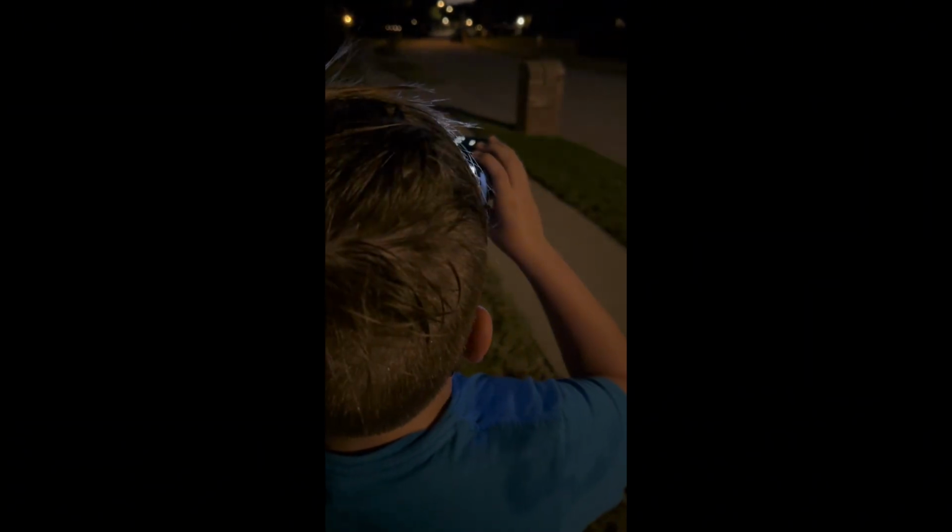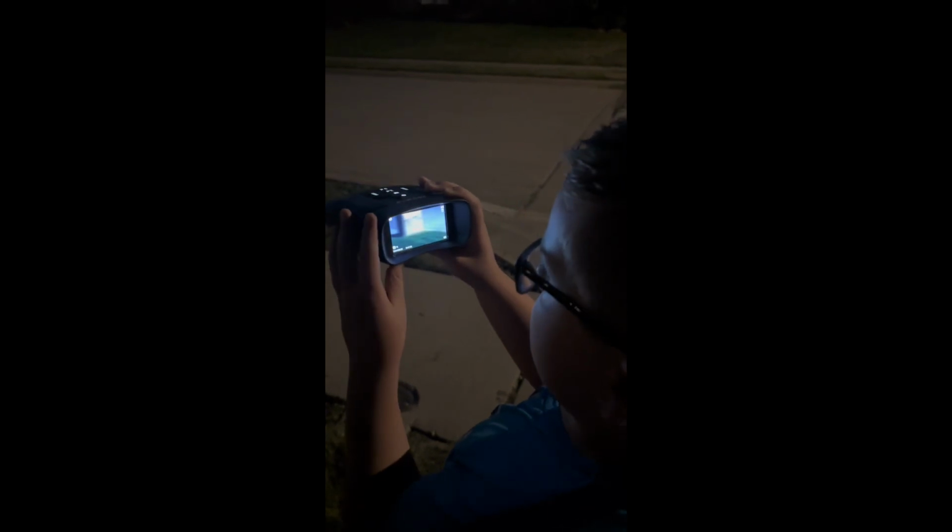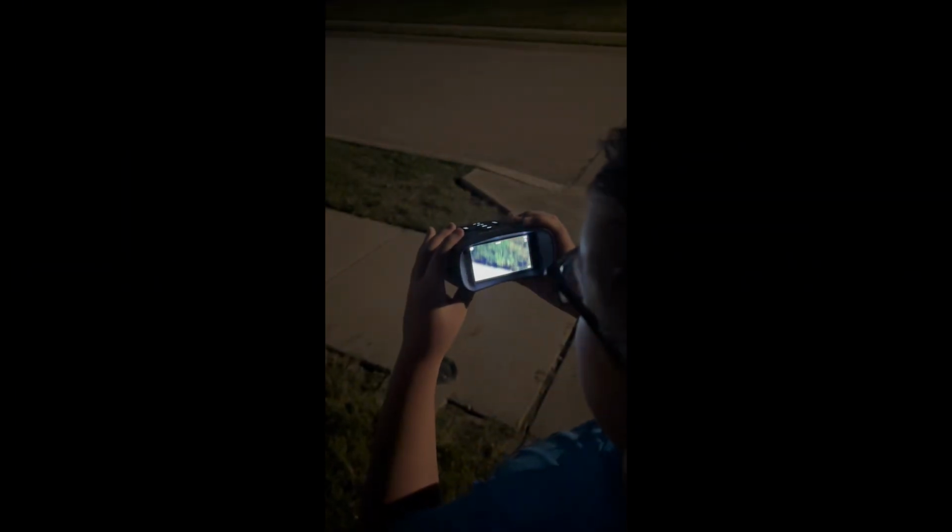Whoa. Dude, look at the mailbox. Think that'll work for catching pigs? Dude, looking at the horizon, it's so white. The grass is green, looks like blue practically.